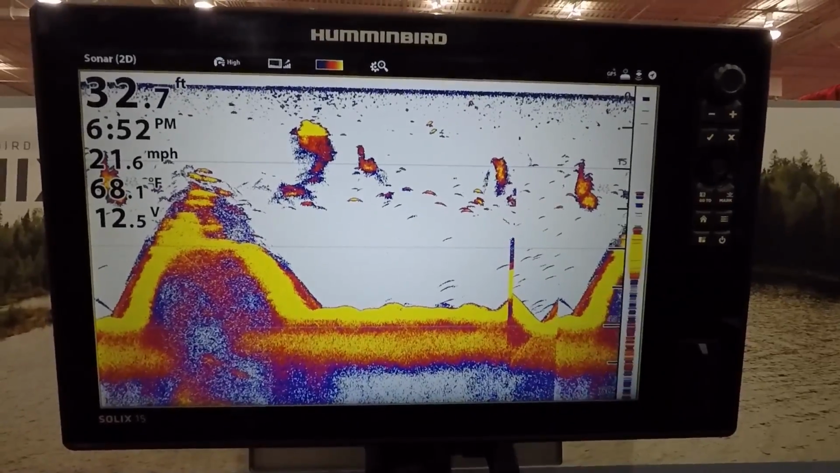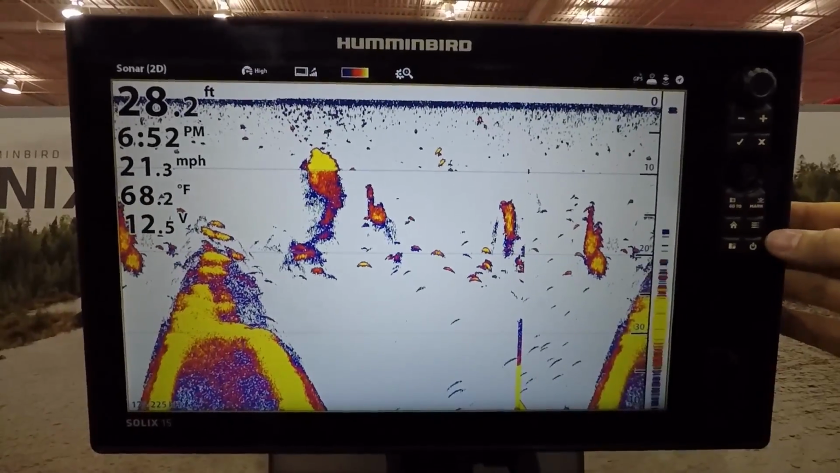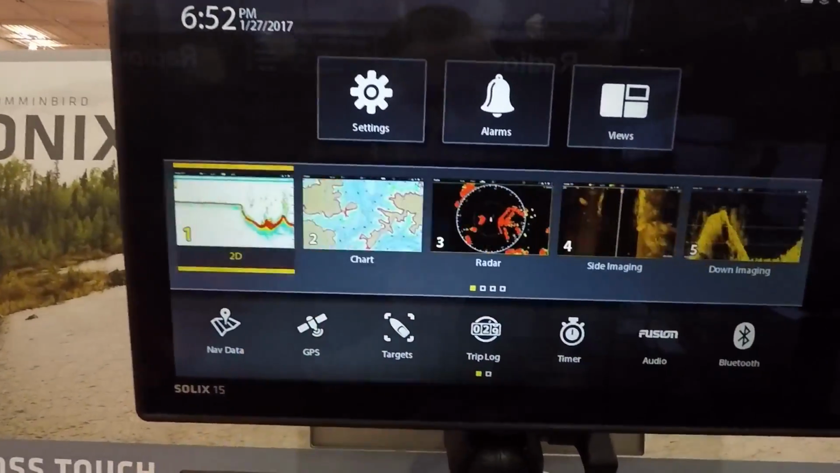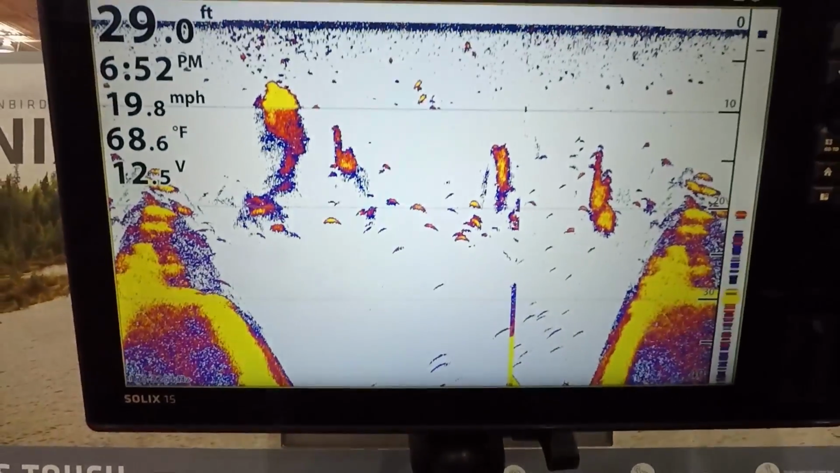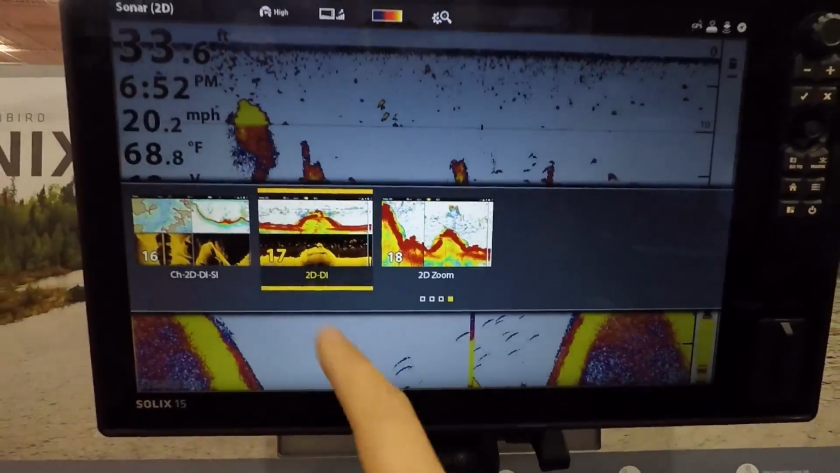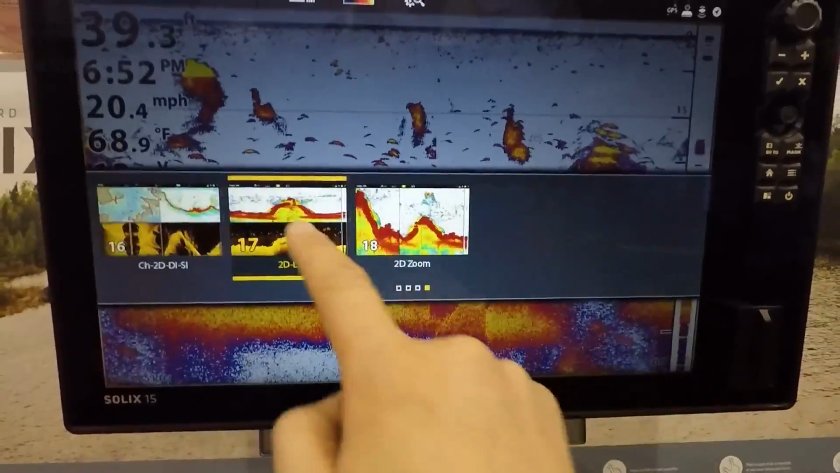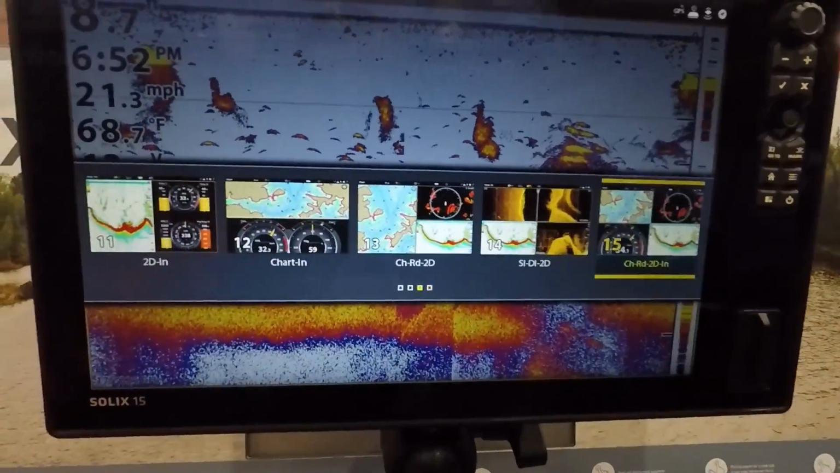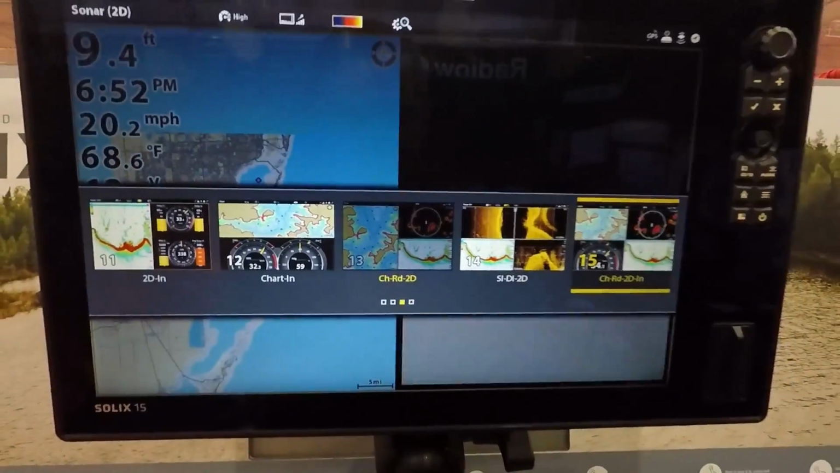So there's a couple ways to change pages as well. We can go to our home key and then select from these pages here. The other thing we can do is just swipe with 2 fingers like this, and then it brings up our access to the favorites. So then you can just go along and select the page that you want there.